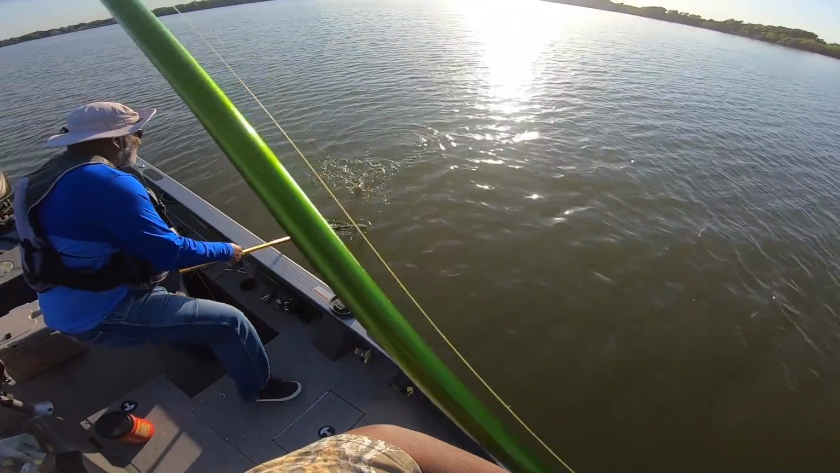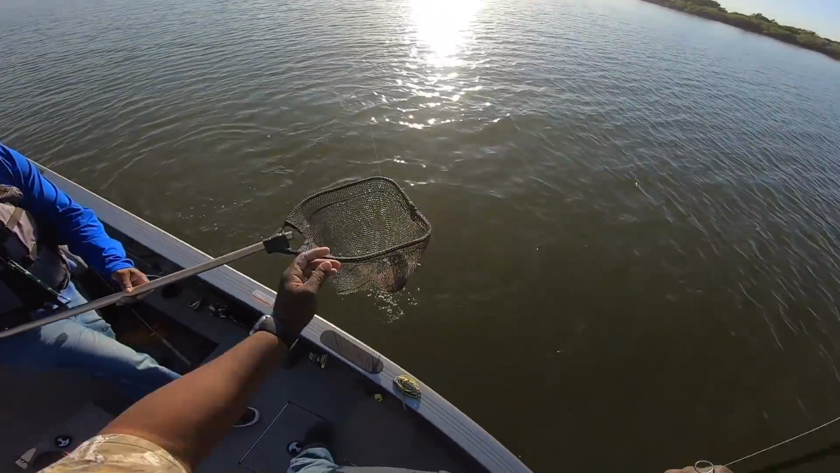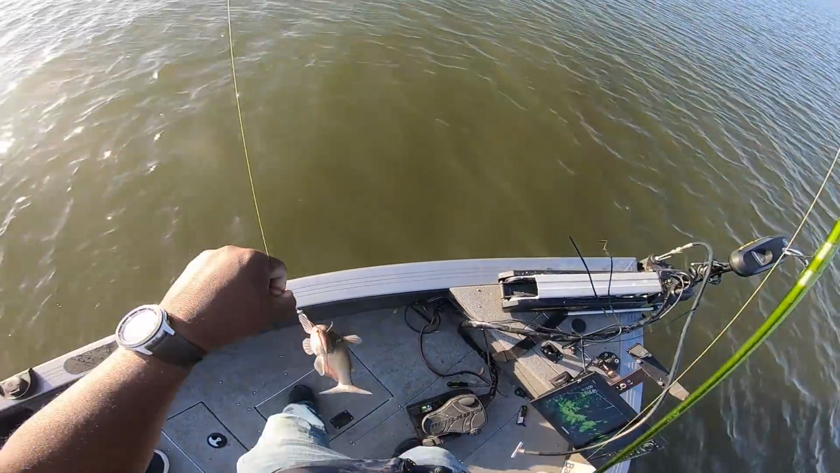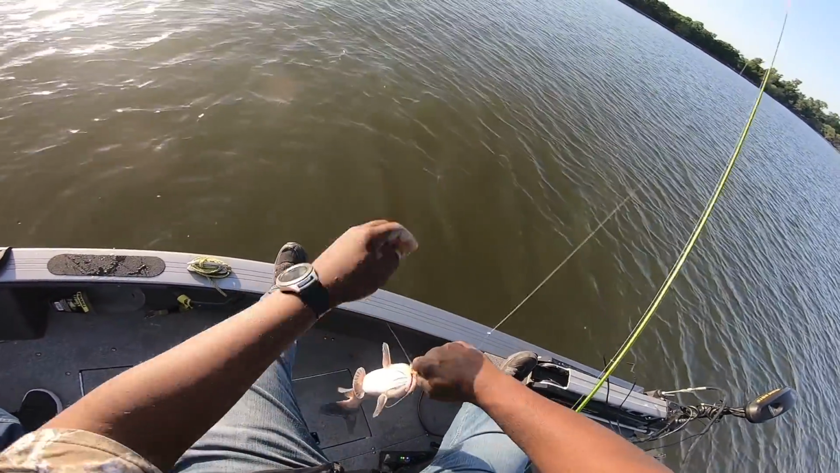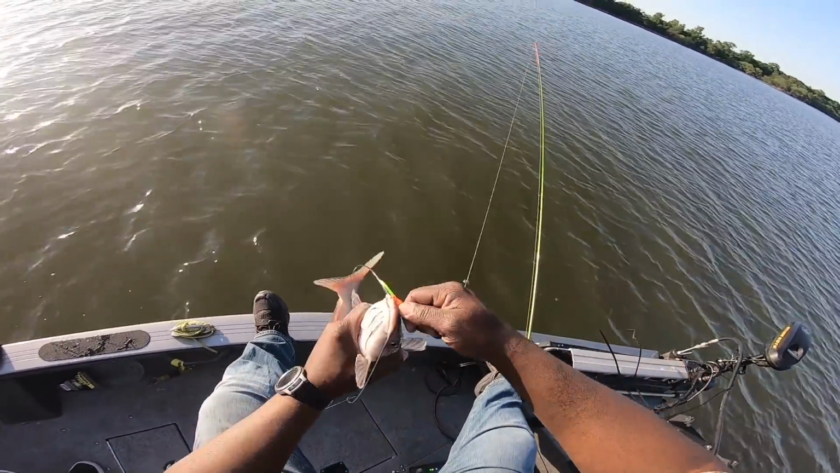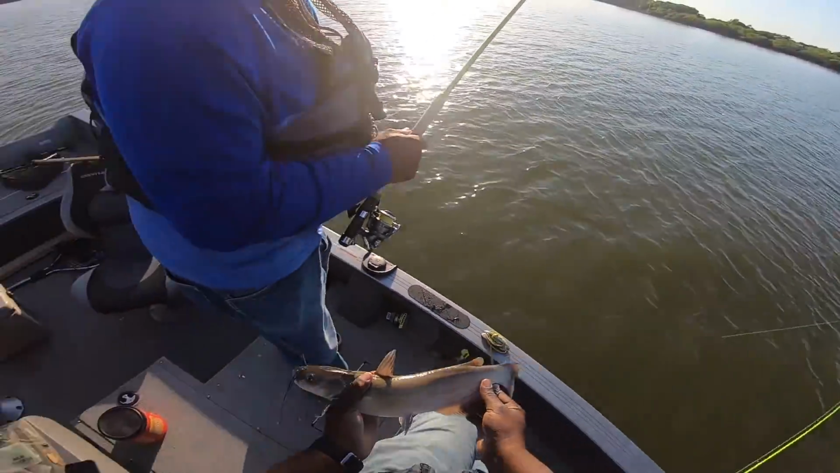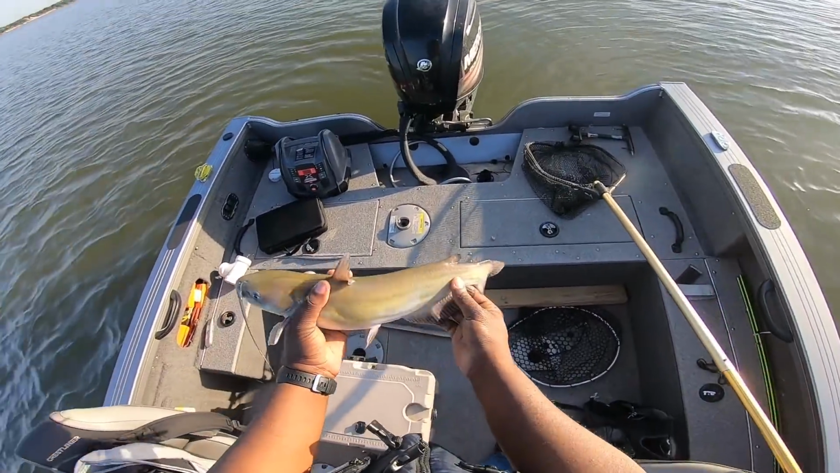That's the second channel cat of the day. Real good eater, man. Listen, they're down here in these brush piles too. These fish have probably finished spawning, and they're picking weight back up, man, and they are looking good. Look at that, man. That is, I mean, that's a slab. In the catfish world, that's a nice slab. That's a channel catfish, guys.